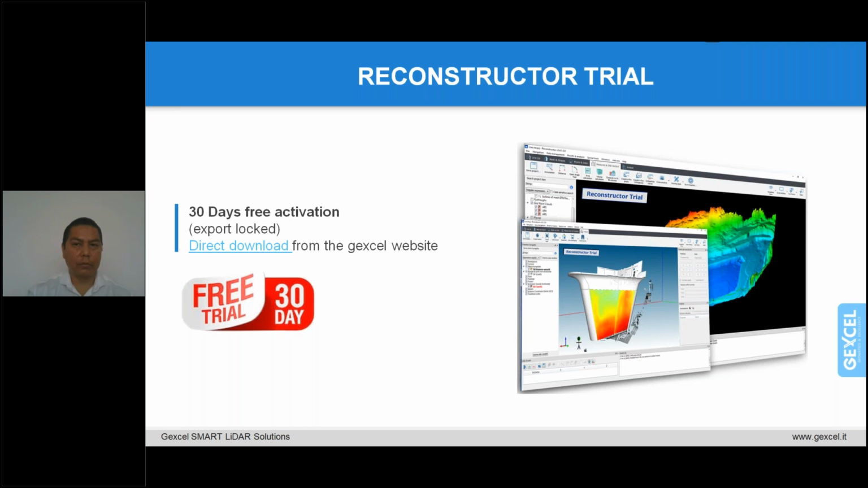Of course, if you want to experience some of the features that Willy has explained and has used during his project elaboration, you can download the trial of Reconstructor from our website. It works for 30 days and you can experience all the features explained: section extraction, inspection for model comparison, and color map.